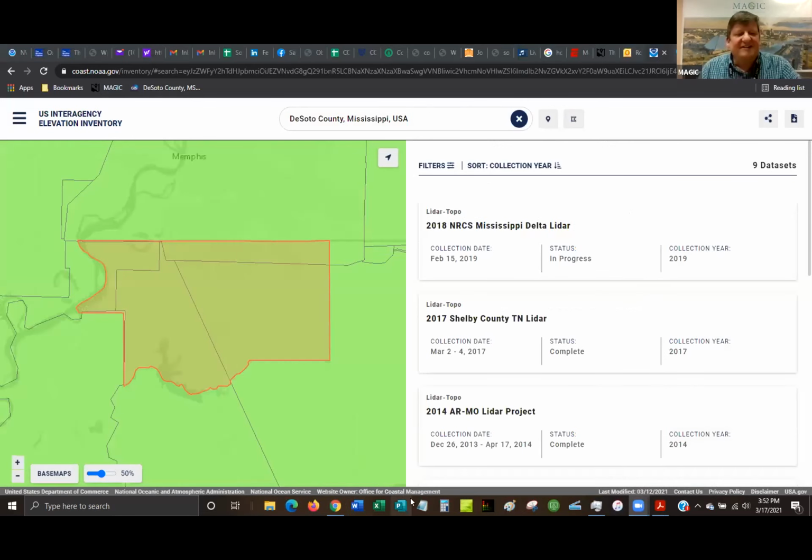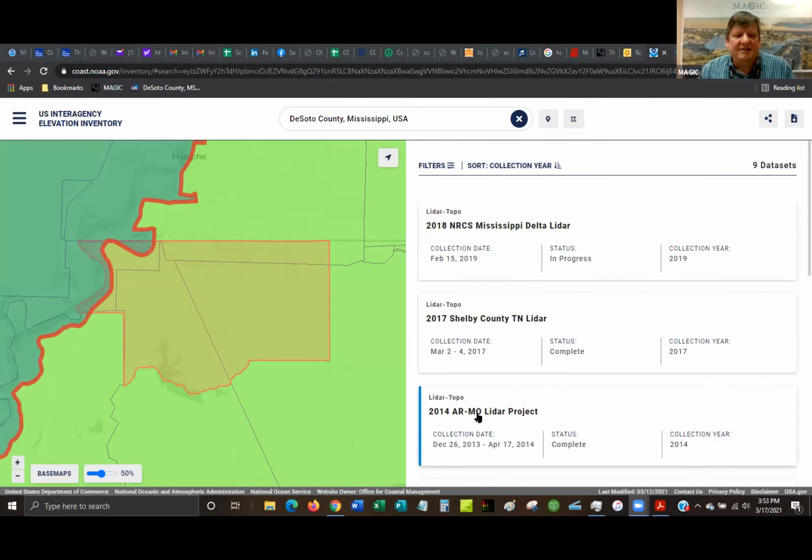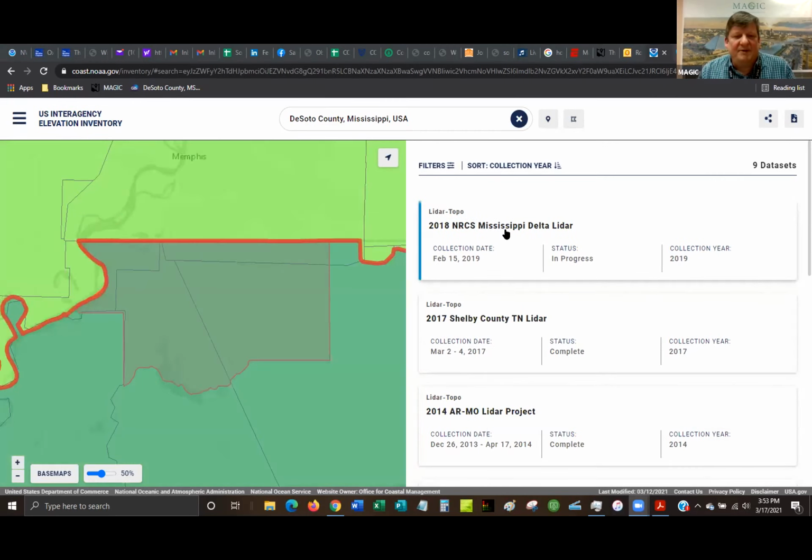Hey, so I'm going to share. So this is on the NOAA site for showing what LiDAR is available for DeSoto County, Mississippi. So Memphis is kind of right up above there. And the most recent project for Mississippi is showing 2018 NRCS Mississippi Delta. As you can see, status is still in progress. The last I've heard is that they had to refly some areas that were flooded. Do y'all know anything about what's going on with that? Because we were still using the elevation data from 12 years ago.